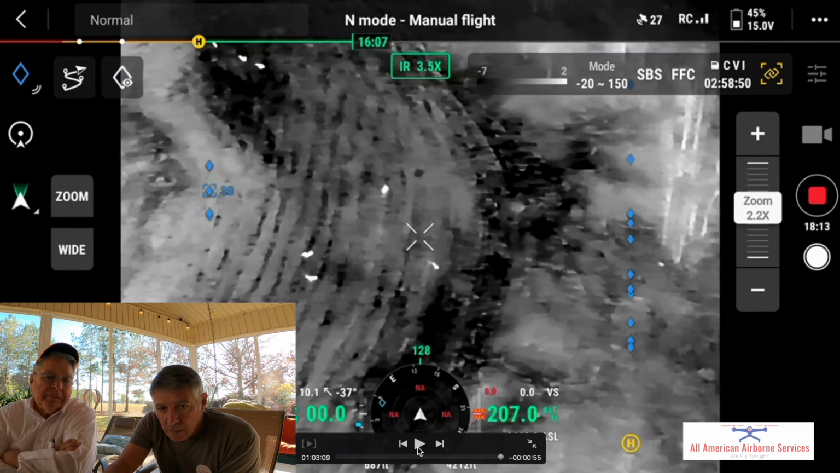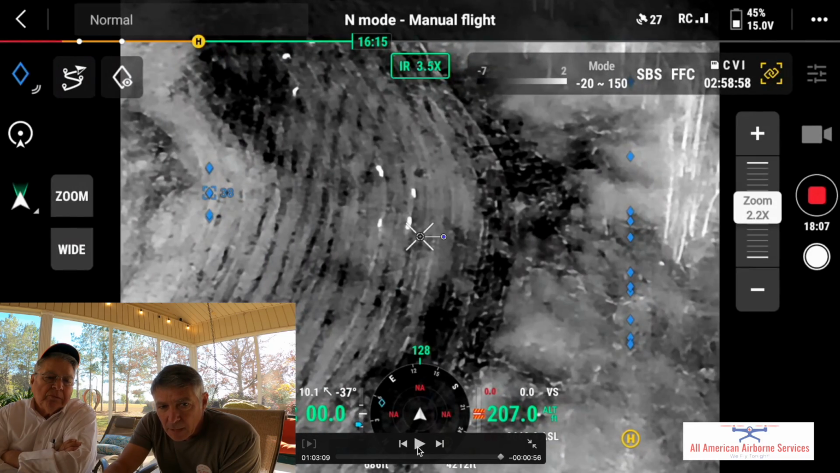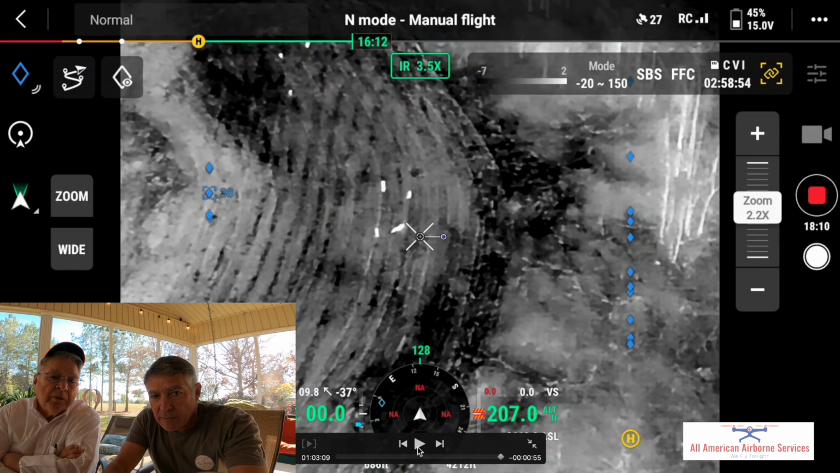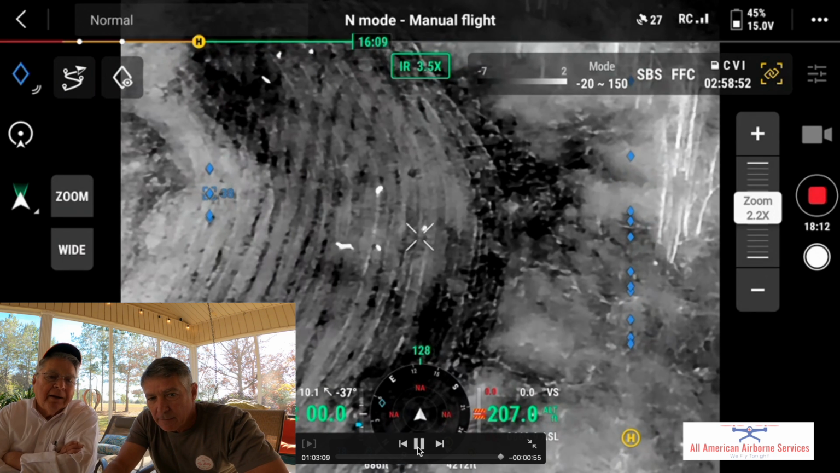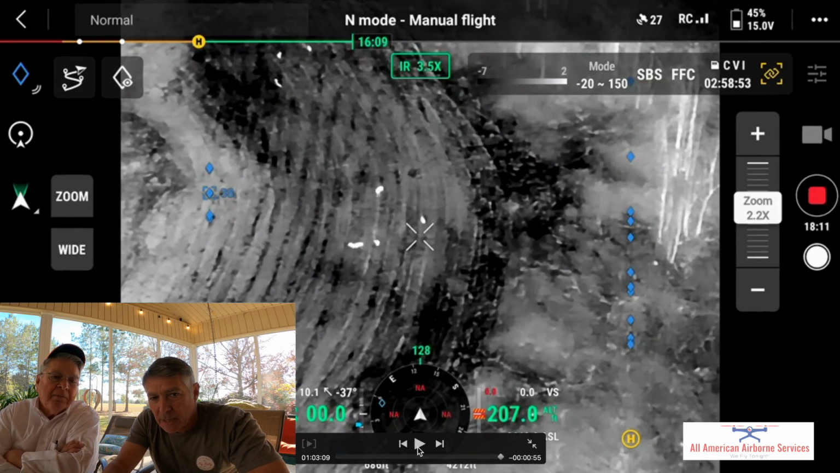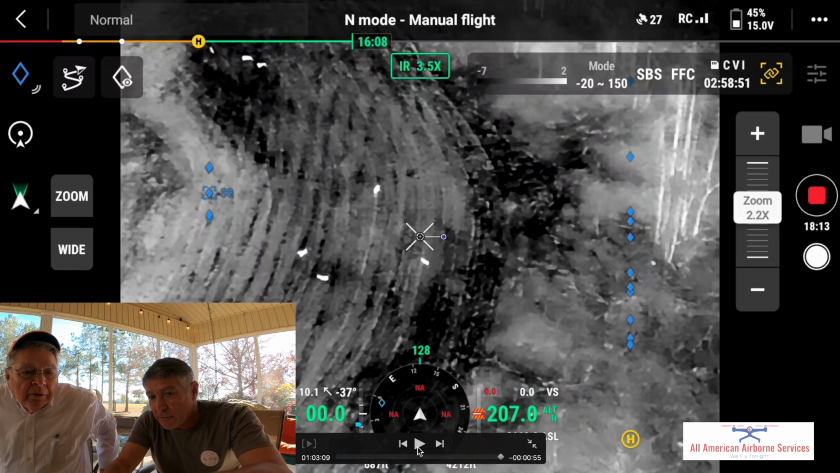Oh, I think I saw something. Oh yeah, I want you to see this. Look right there. Okay, see this deer right here? That's what you shot at. That's the one you shot at. Watch the bullet hit. You see it? Yeah. It looks to me like you missed that deer bad. Okay, so now we're going to see you hit the other deer here in a minute.